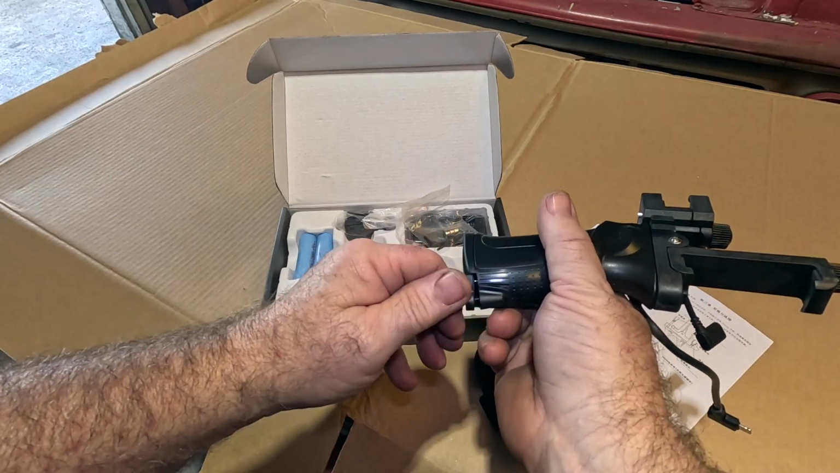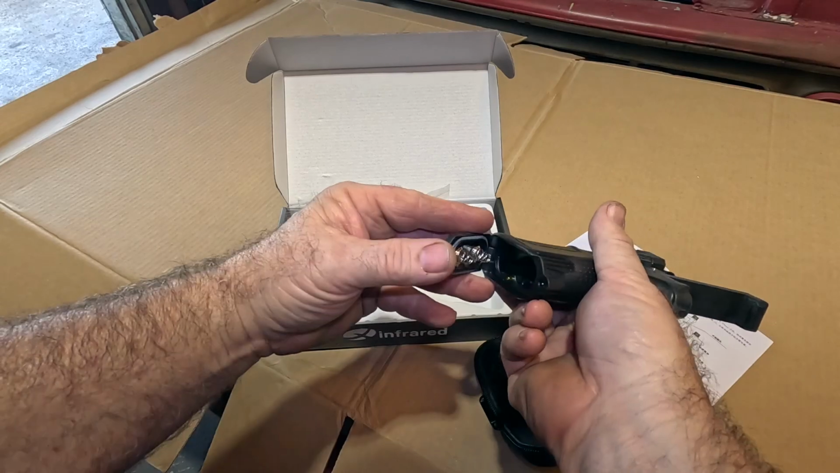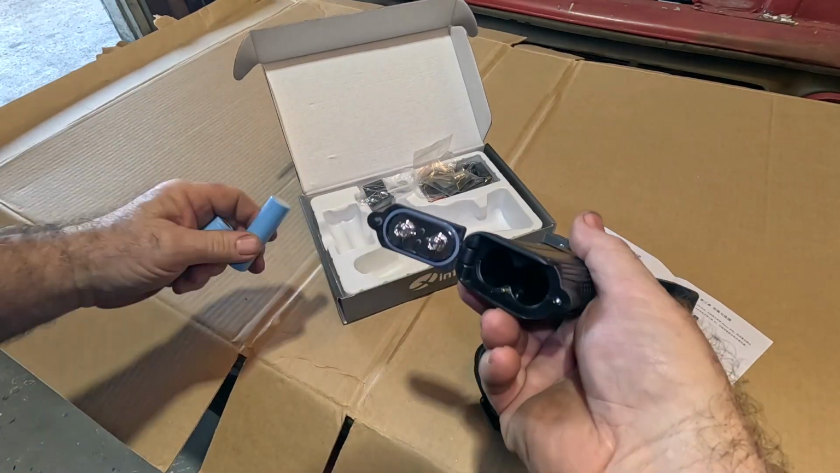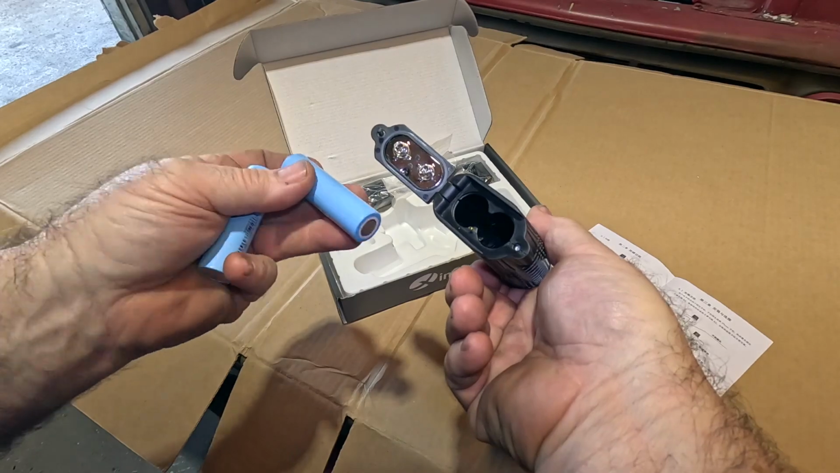I'm opening up these boxes for the first time, trying to see what's going on in here and give you guys a view of what it might look like when you get yours. I'm going to go ahead and plug these in. Whew. They don't want them to fall out. That's the thing. You can't just have them falling out all over the place.